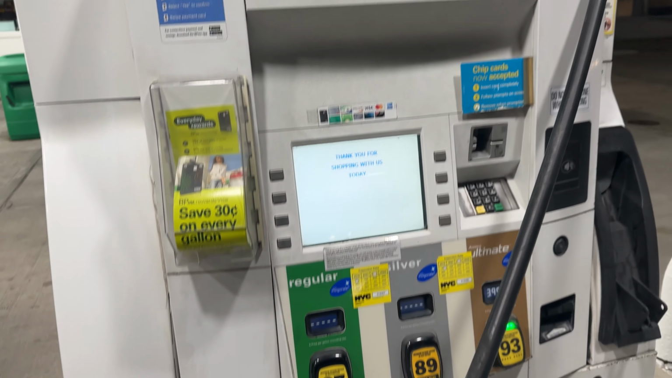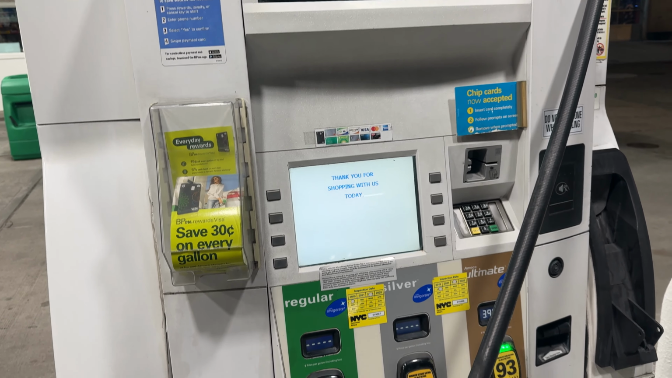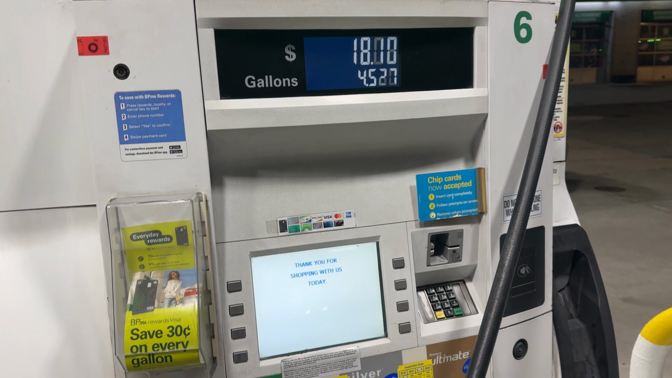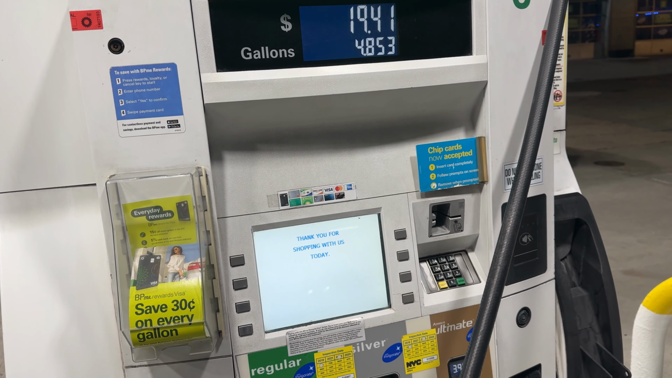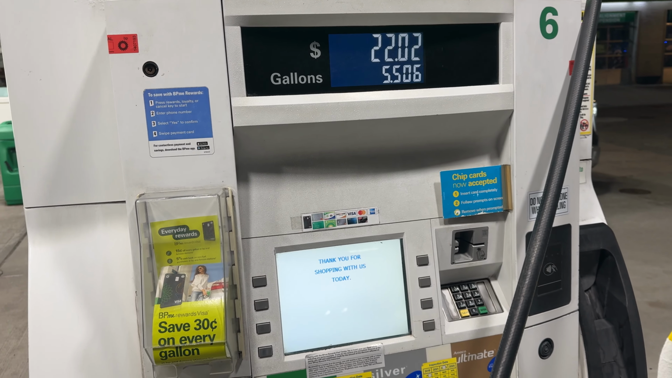I'm going to fill this thing up. But yeah, $4 a gallon. It is pretty crazy, but it's all good. Again, let me know in the comments down below how much it takes to fill up your car, how many miles you get. We're going to show you guys all that today while we're driving home and stuff.